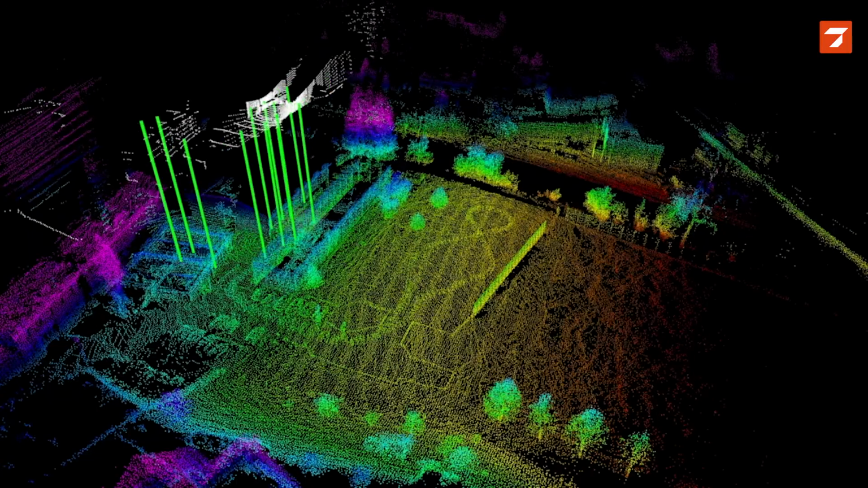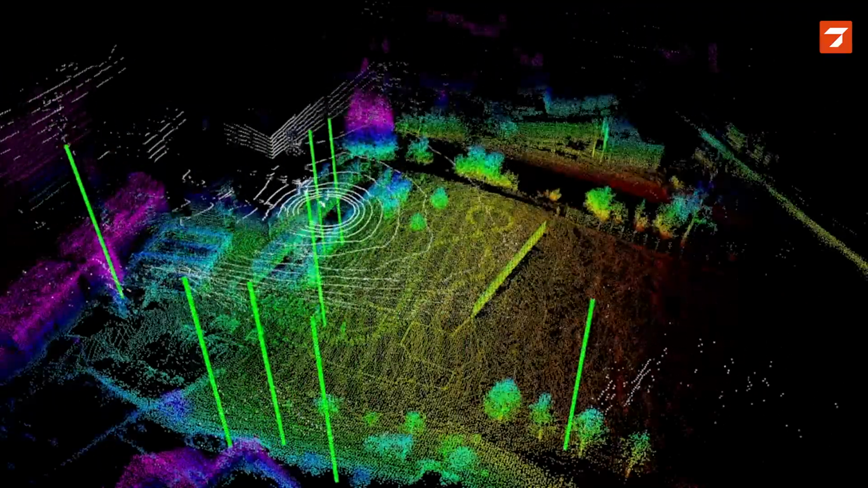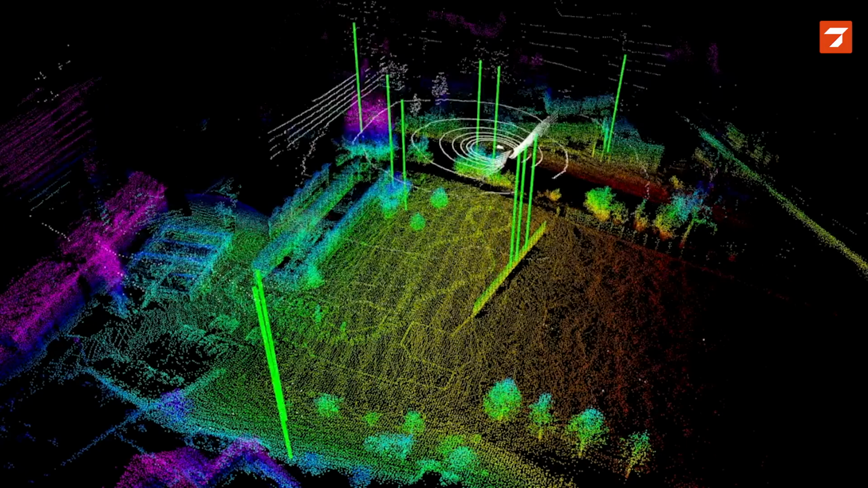So we have already used the OneShot approach in quite a few different applications. What you see here is data collected using an outdoor delivery robot, where OneShot successfully managed to localize 92% of the query scans.